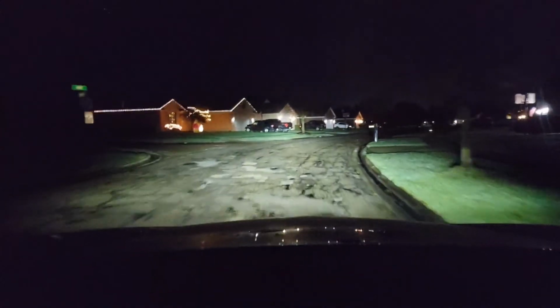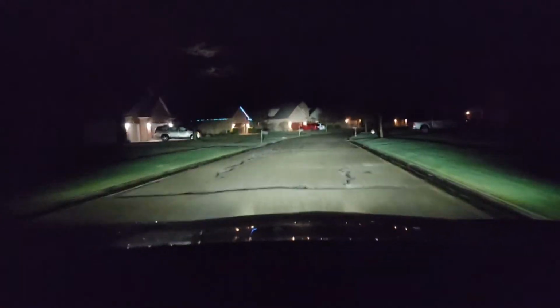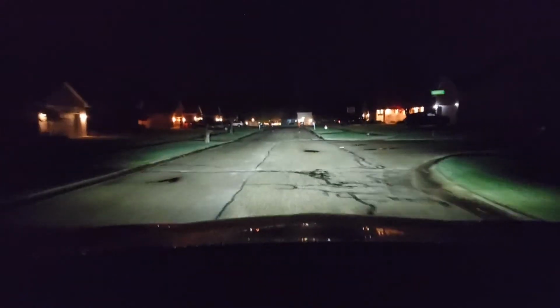So go out this way. And you've got to reverse your direction. So that's what I would say. You should always put some fuel in or charge up before you head out.